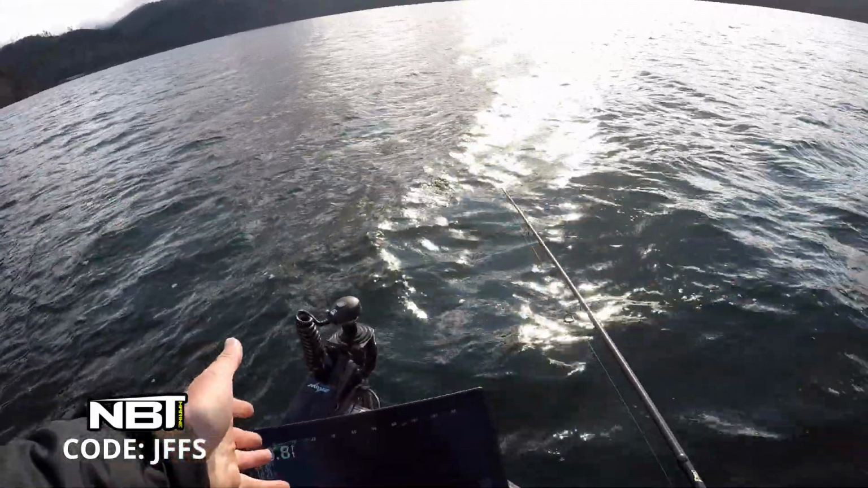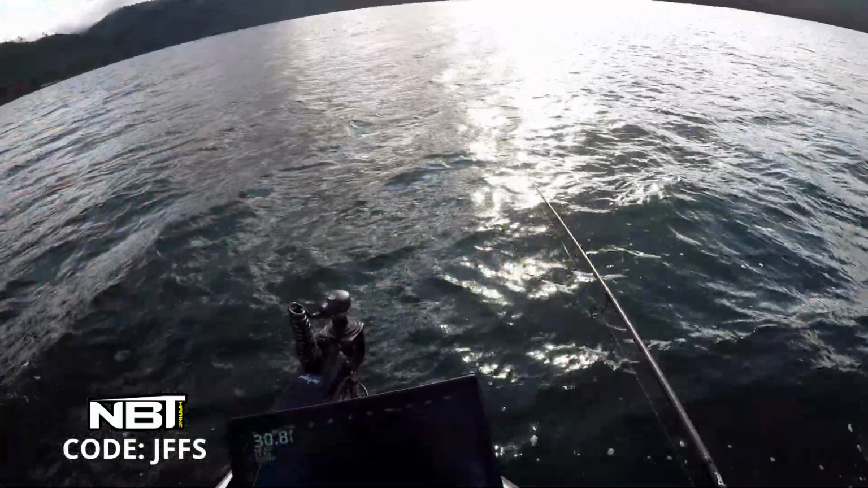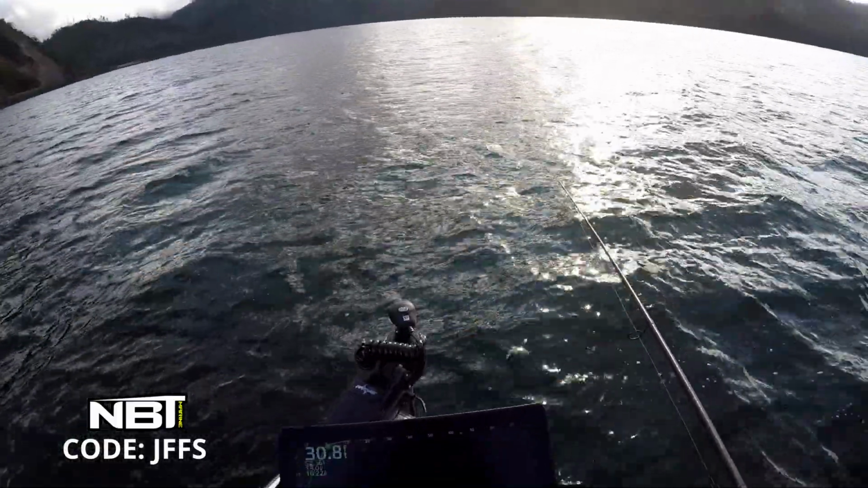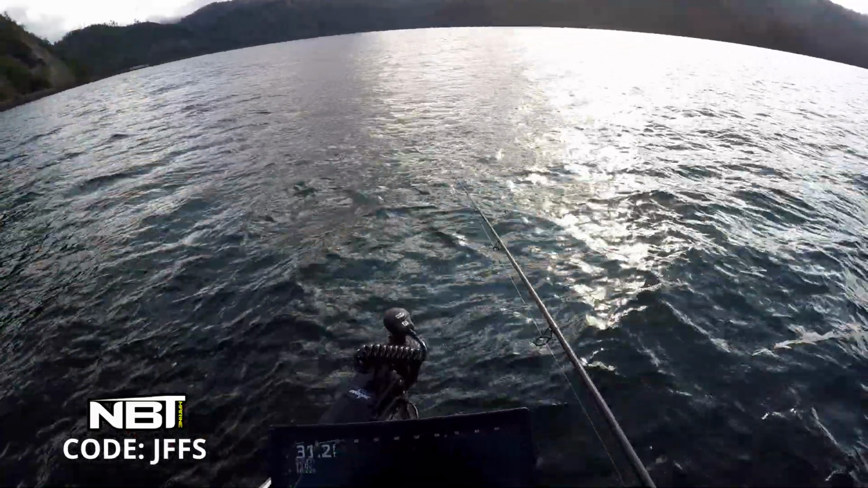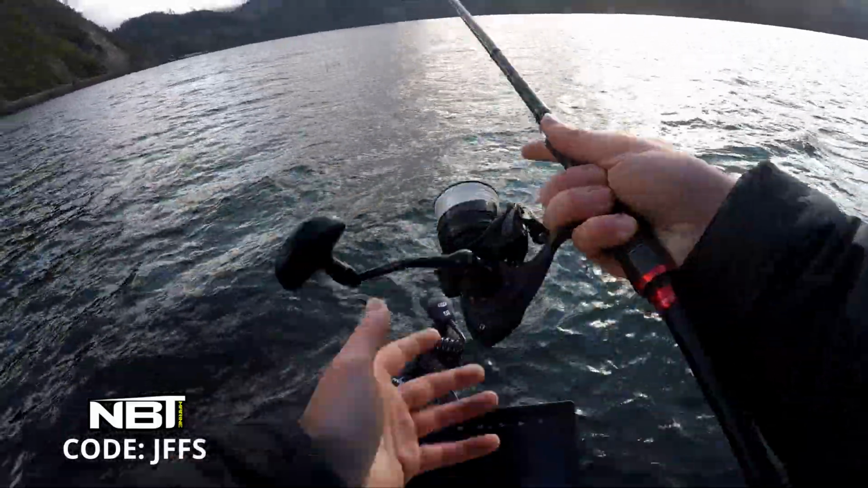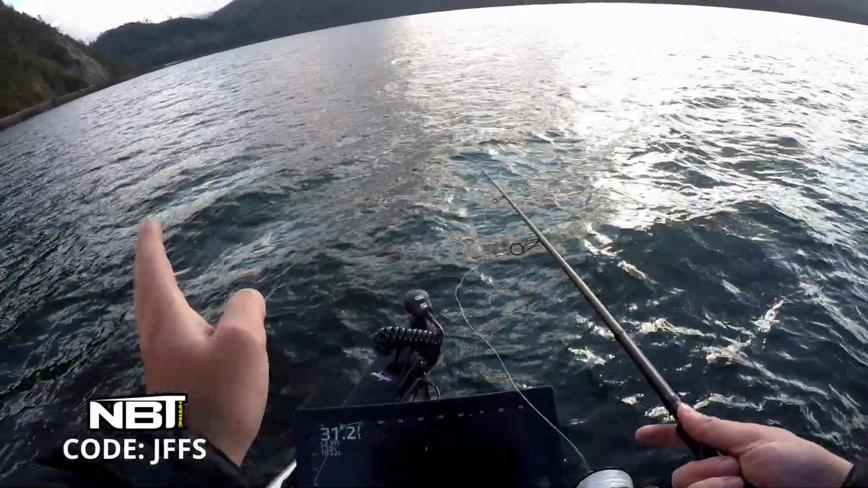This is a perfect example of what not to do, right? You don't want to be going with the wind when you're doing this, especially when you know there's fish around, because you're moving too fast, and it's hard to get a read on them because you're coming up on them so quick. By the time your bait ever gets to them, especially when they're 30 foot deep, you're already right on top of the fish. So this is a prime example of what not to do. I mean, a prime example.